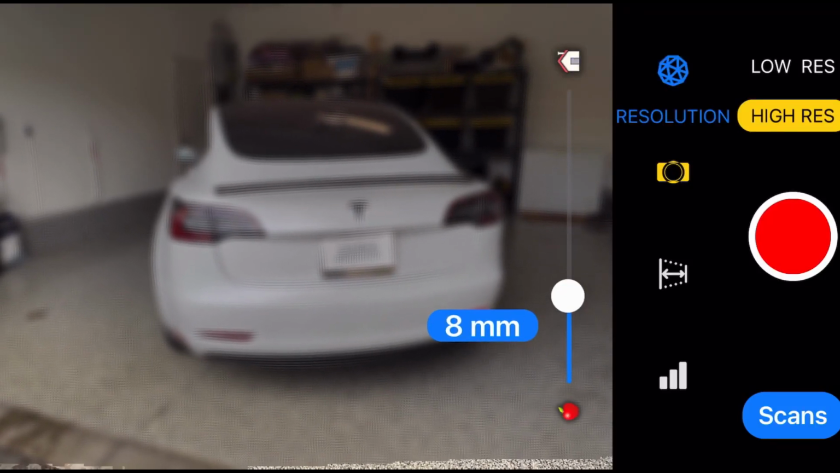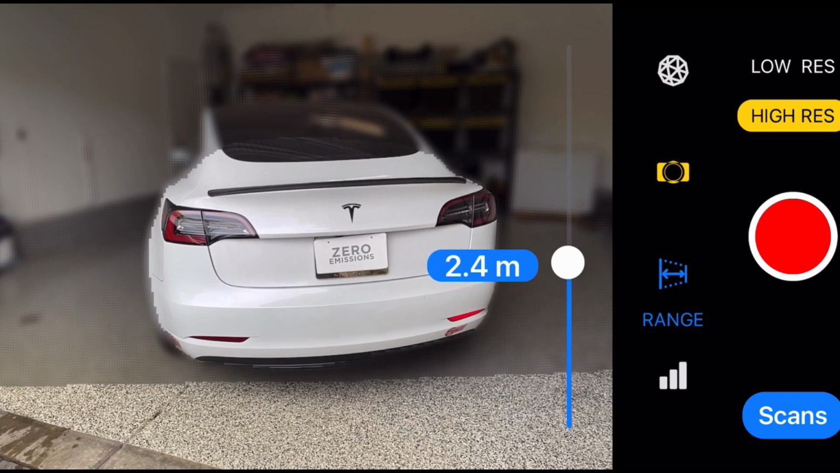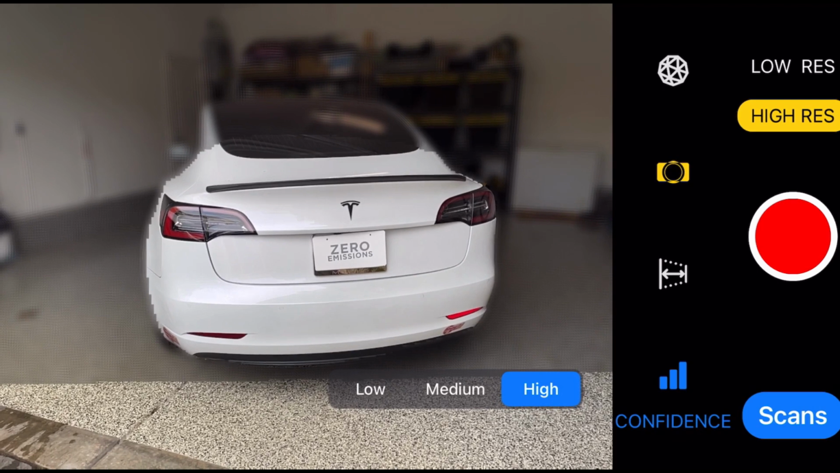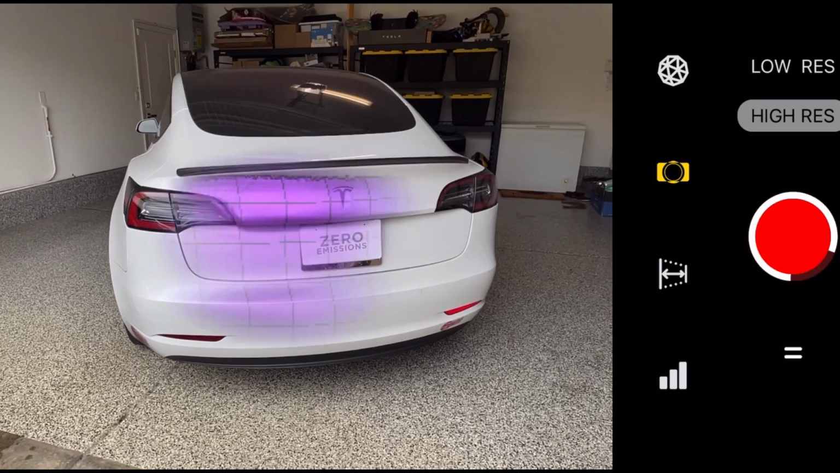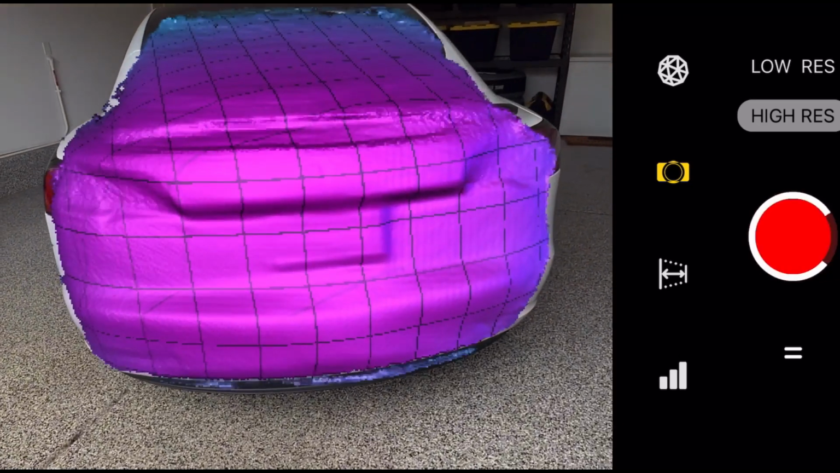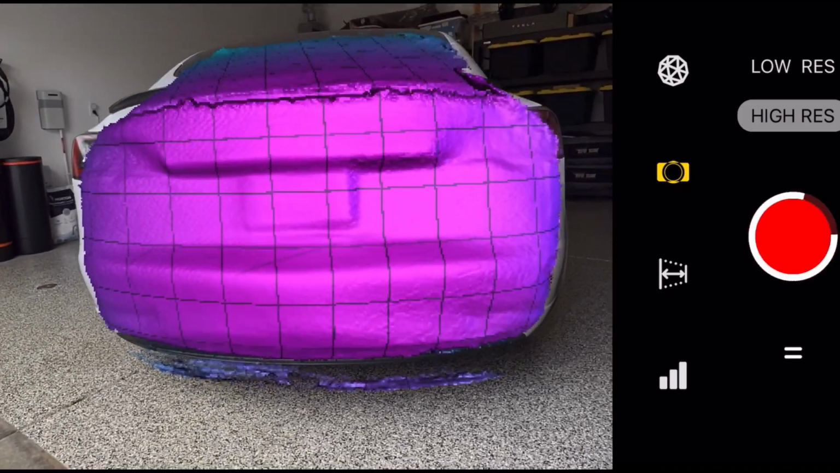So here I'm testing out the new LiDAR camera from the iPhone 12 Pro, and I wanted to share with you. This is my first time using this on a Model 3, and we're going to test it on the Model X too. So LiDAR, if you're not familiar, is a method of measuring distance by illuminating the target with